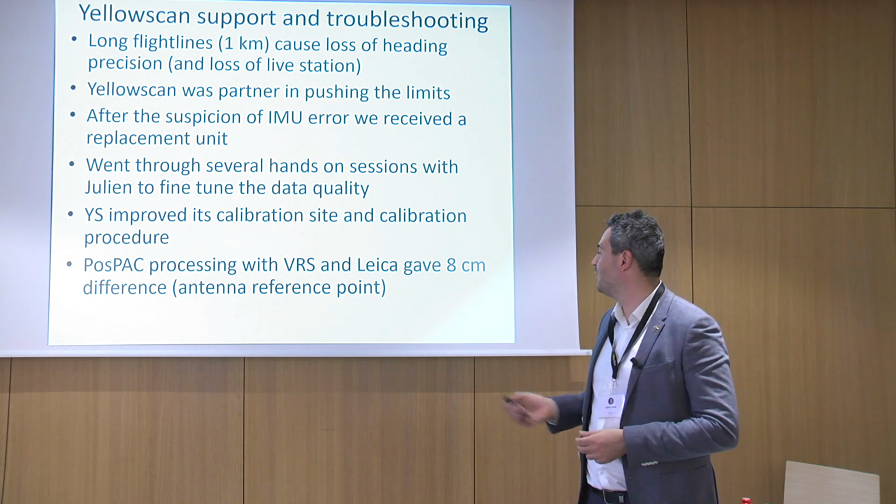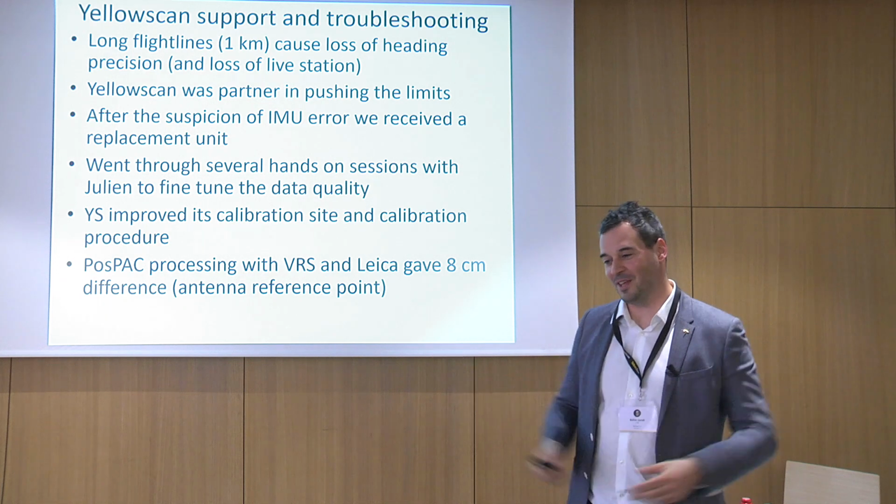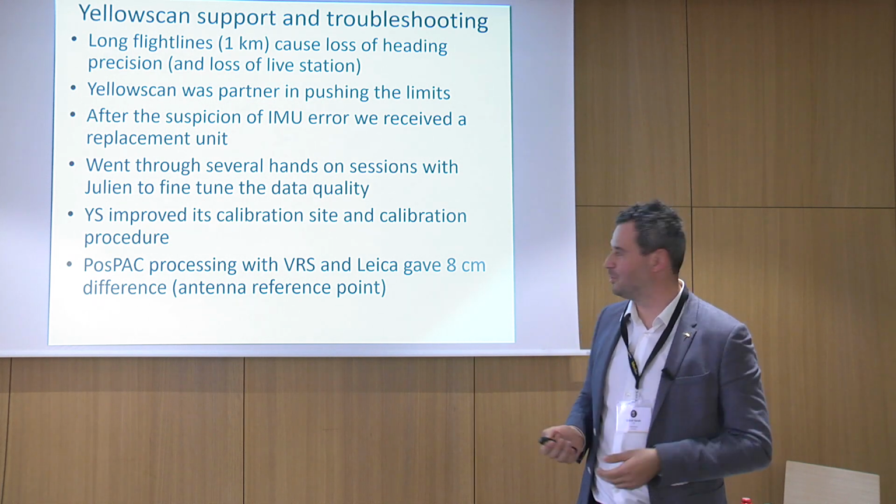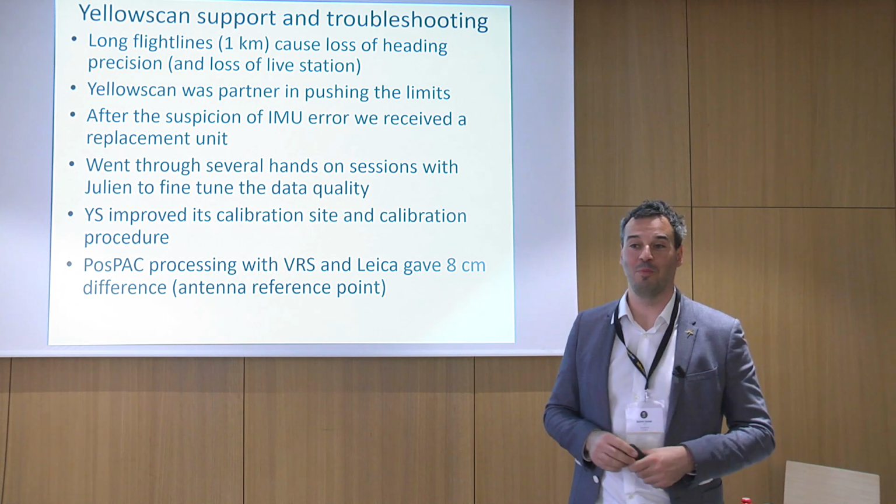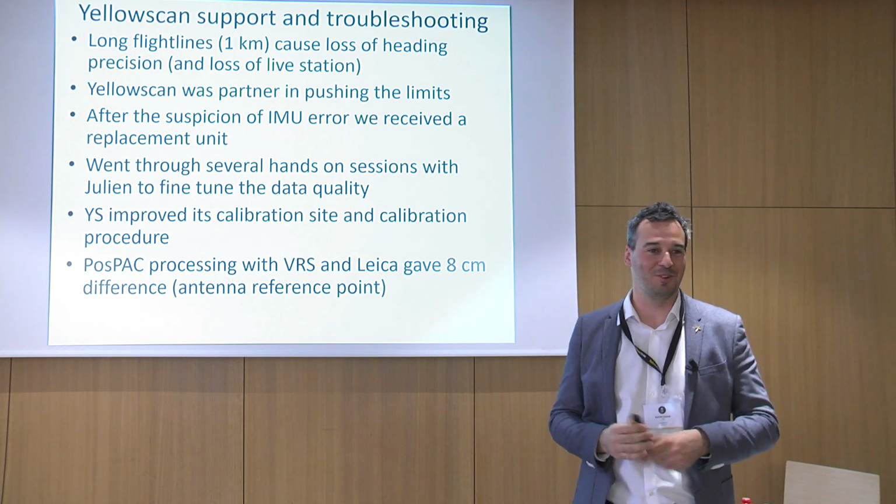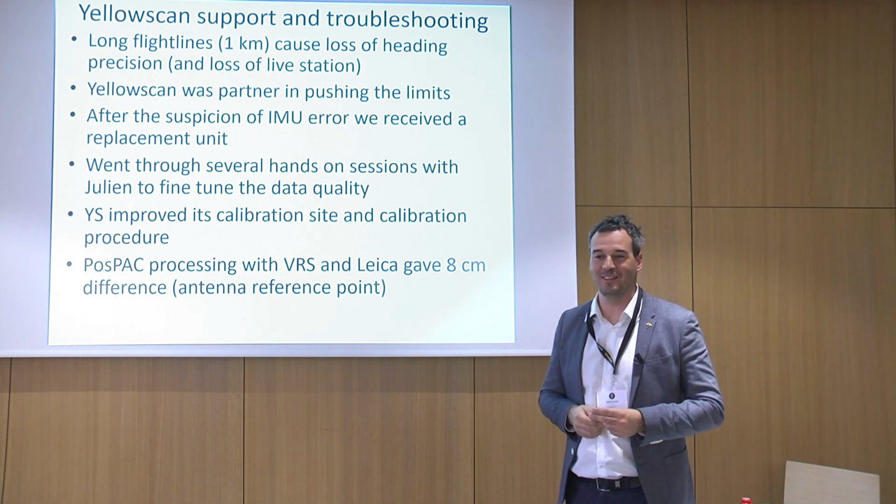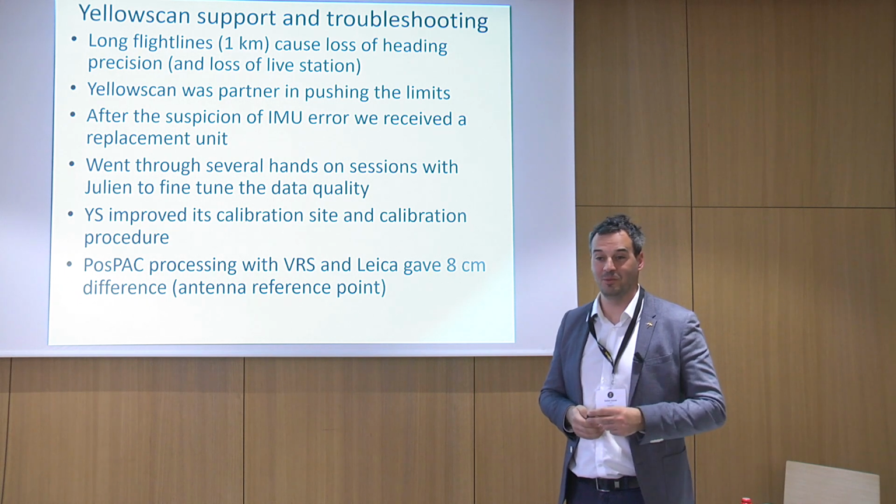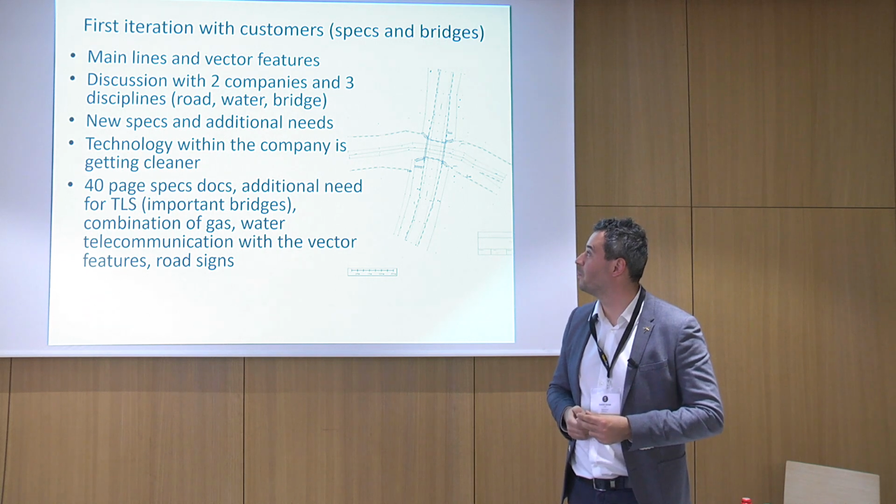One funny thing is that when we processed everything and started to do quality checks, we found out that the VRS station versus our Leica base station gave an 8 centimeter height difference. So we had to reprocess everything from scratch. These are slight things, but at the end of the day it would not be good if there were an 8 centimeter difference, and we were able to figure it out.